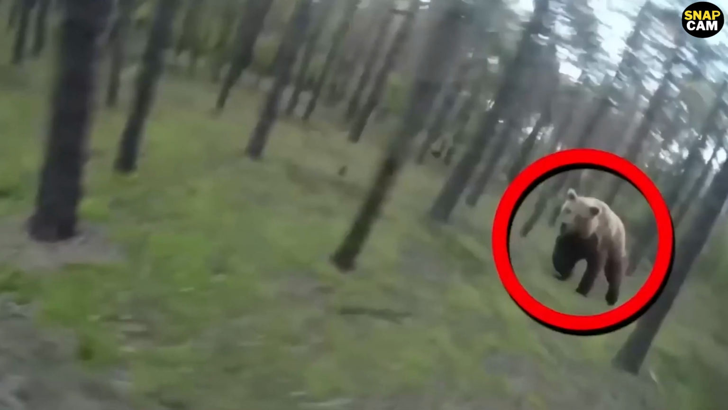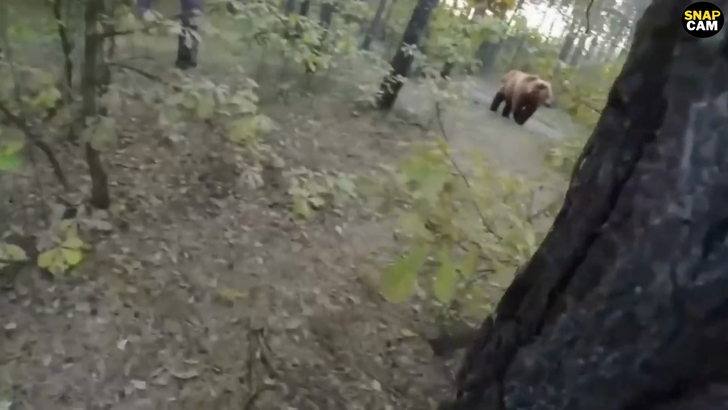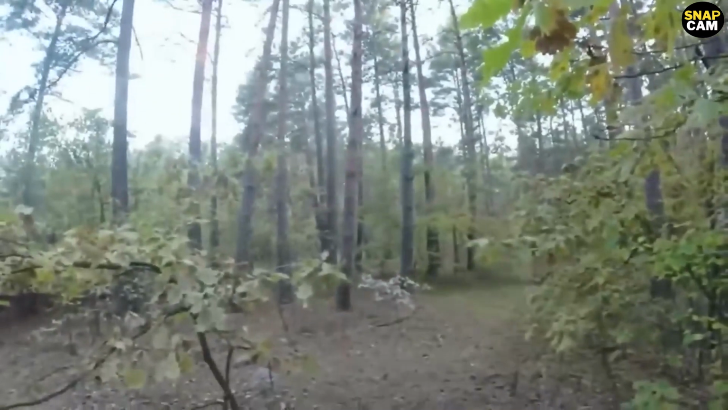The cyclist tried to get away from the bear, but he realized that it was too late. The bear ran behind him and had no intention to leave him alone. The brave cyclist got down from his bike and ran towards a tree. He hid behind a tree for a few seconds and checked for the bear. The grizzly bear was waiting behind him, and this scared the cyclist. He didn't know what to do.